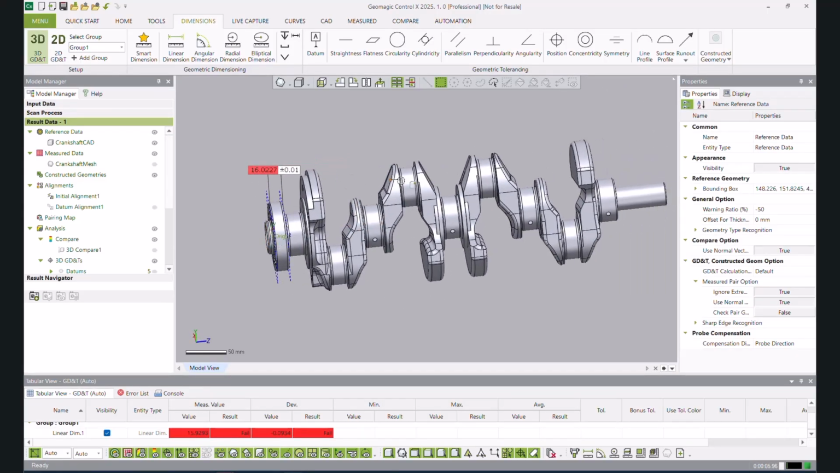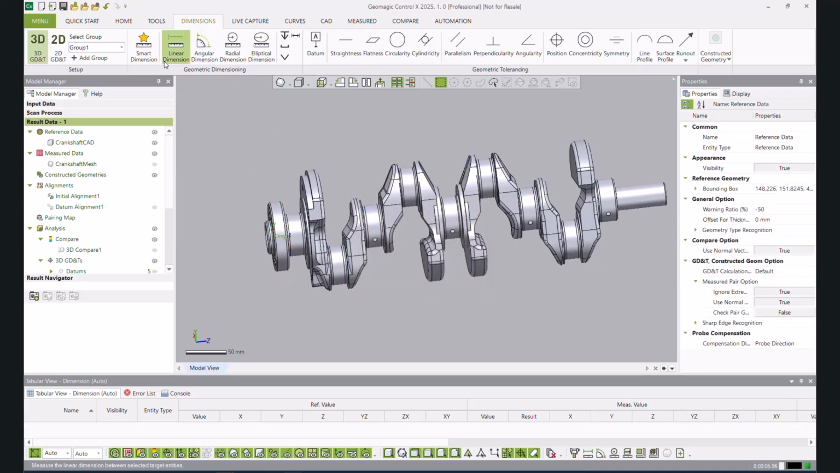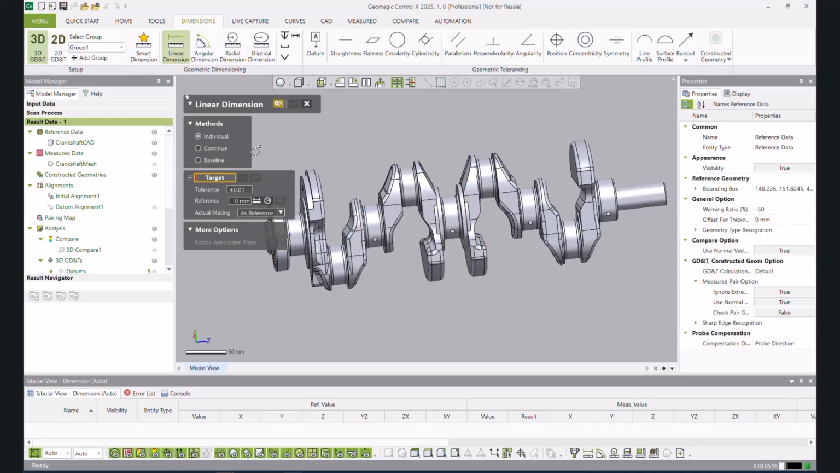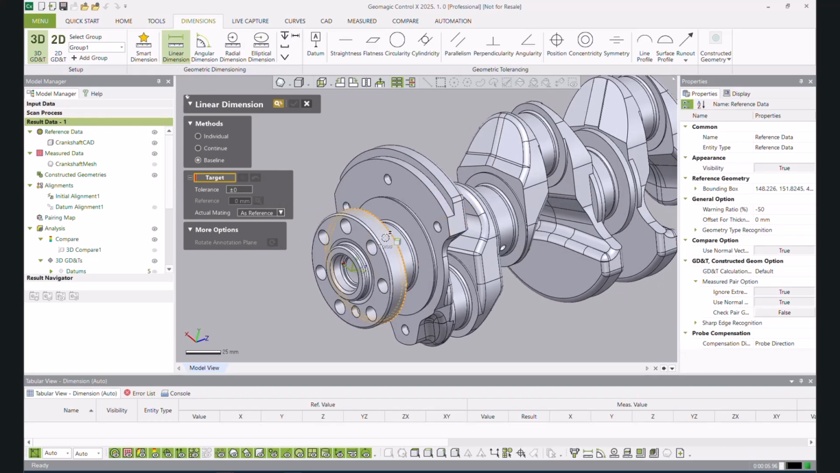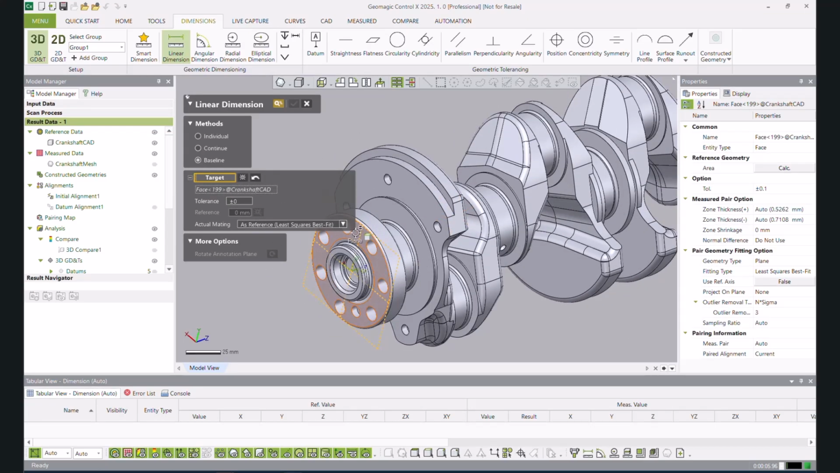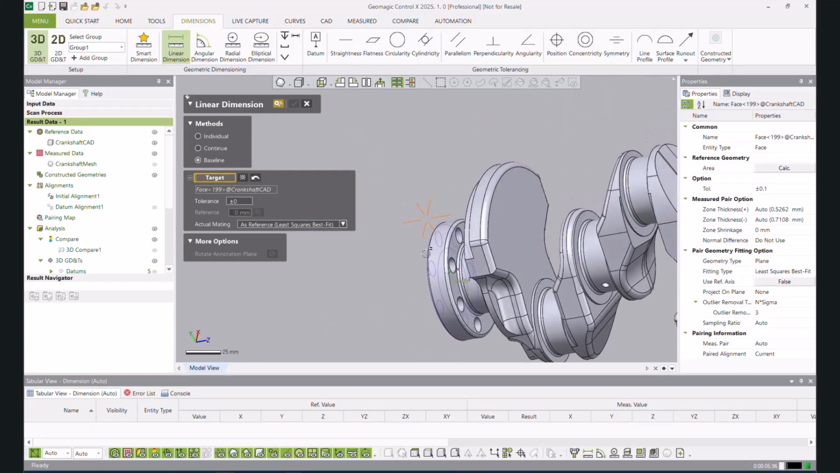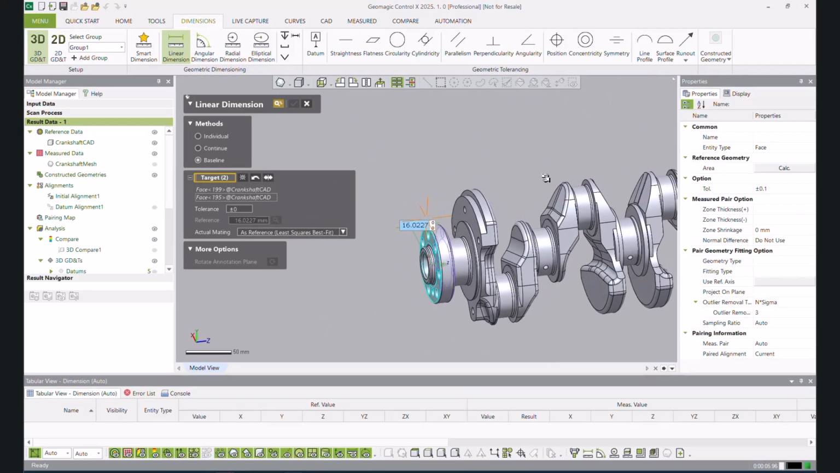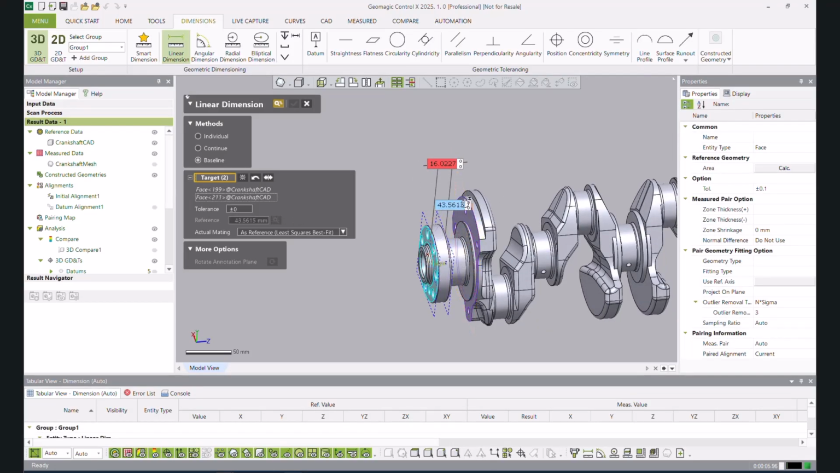Now, if I wanted to go along all of these and I had either continuous dimensions or baseline dimensions, I can do that too. So I can actually delete this. And what I can do is come to my linear dimension, and instead of an individual, I'm going to say, hey, I'm going to do a baseline. And my first baseline is going to be this one. And then I can grab whatever face I'd like. So maybe I want to do this one again. Come up, grab it here. And then all I have to do is click on the next face.